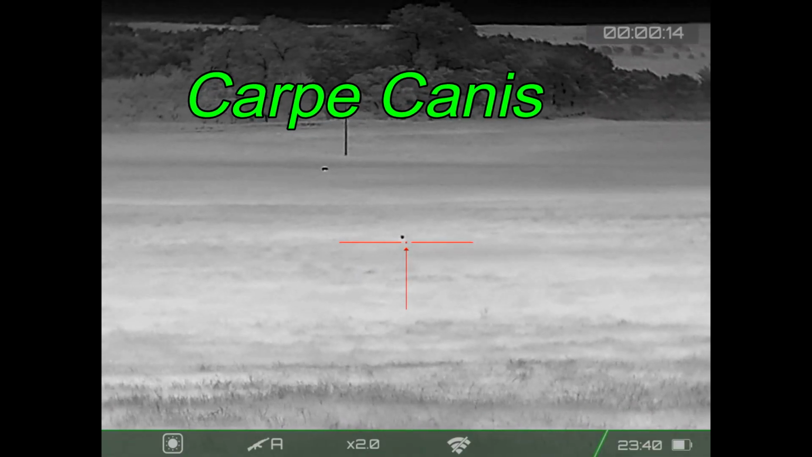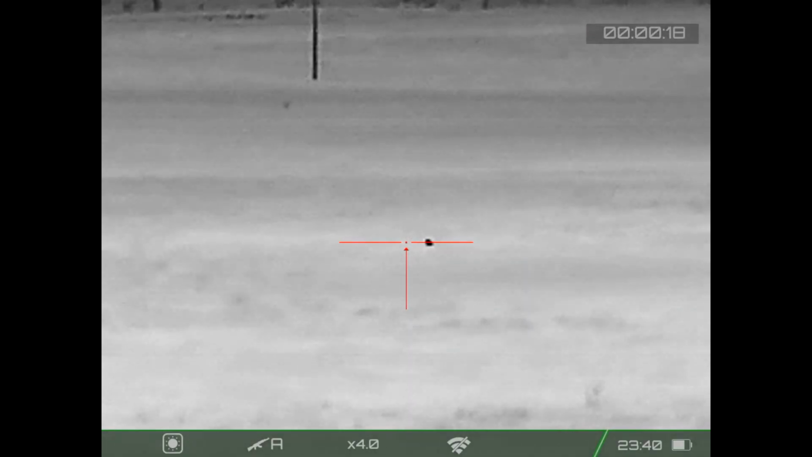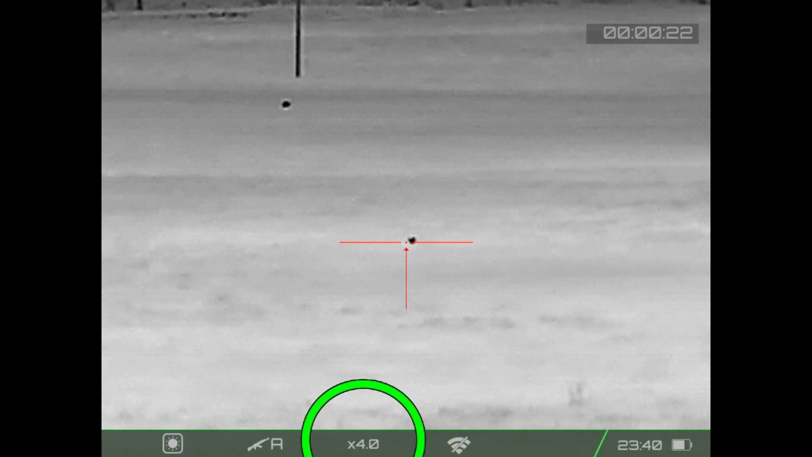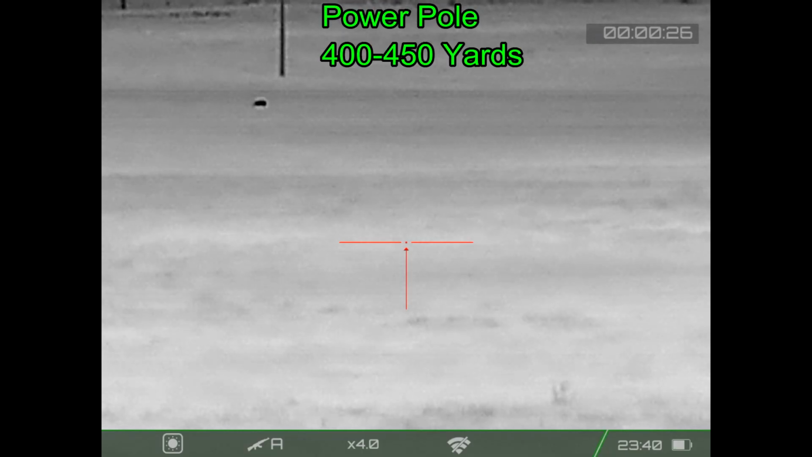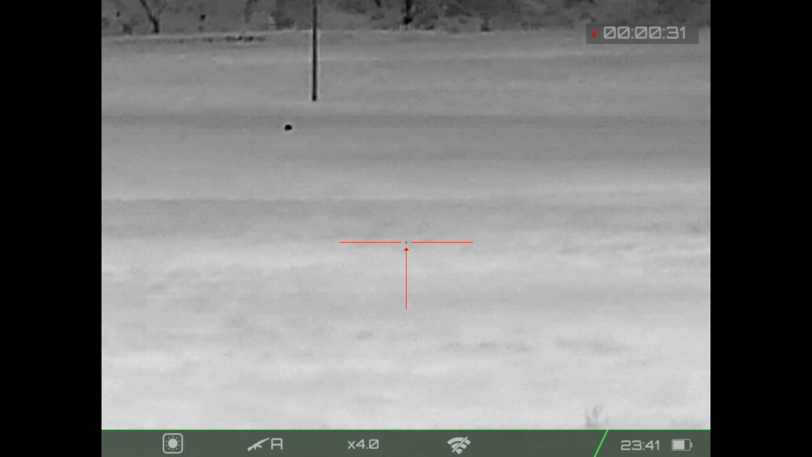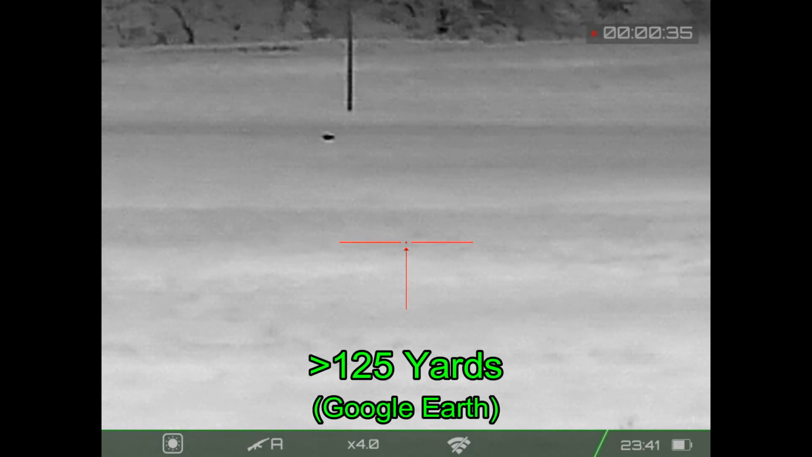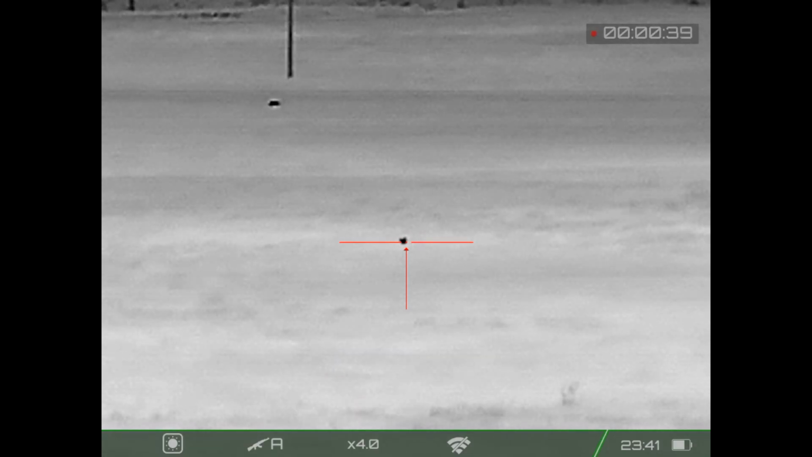And Carpe Canis, as you can tell, I'm lip squeaking for coyotes. I think I've got 3 in the field. I've been watching them move about, sit down for a while, and now I'm zoomed in to 4 power, and I've got their little heads popping up occasionally. I can't squeak and shoot at the same time.